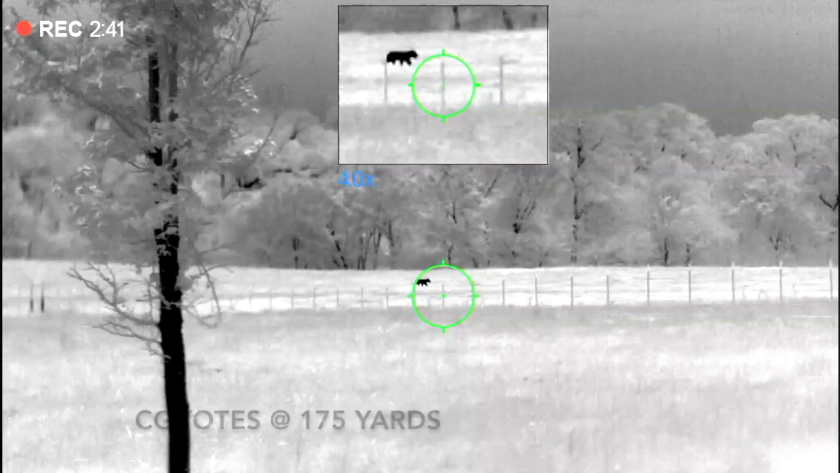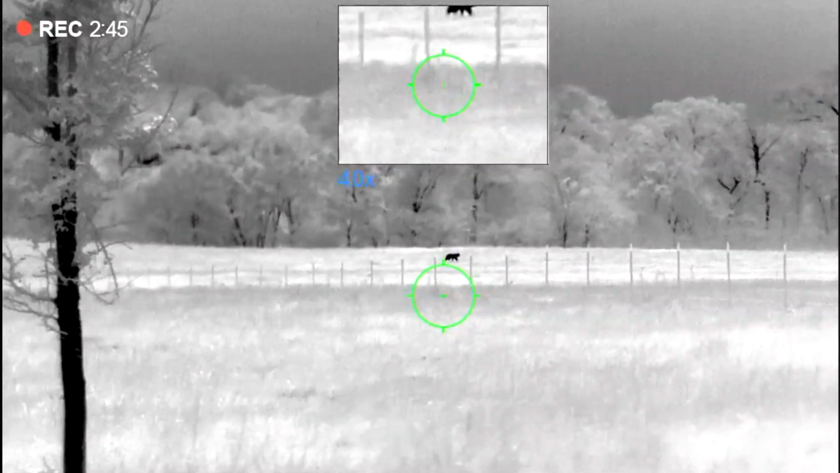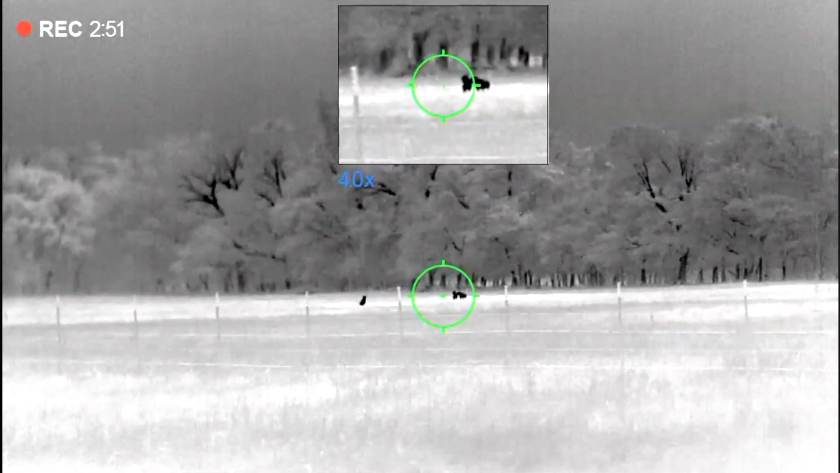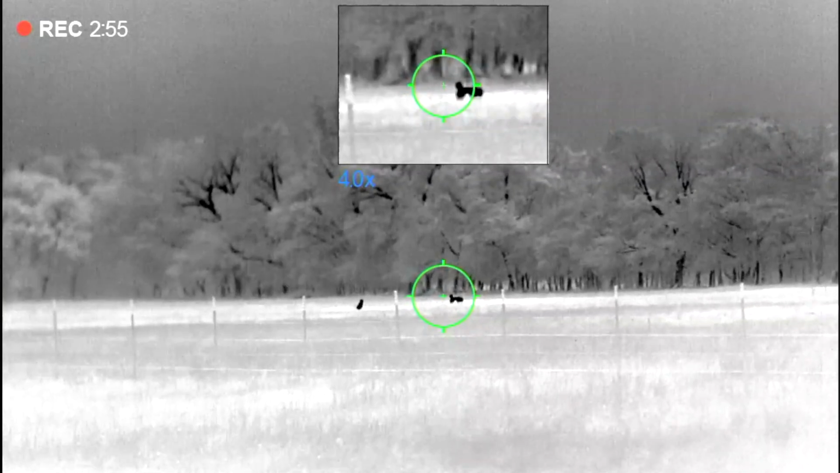But what I will say is, the Thermion 2 is not going to help you shoot more hogs or coyotes. It may look better when you're doing it, but you're not going to shoot more hogs or coyotes because you got this one versus the one that you've got. So the regular Thermion XP50s are very good. The Thermion 2 XP50s are a little bit better, but if you're happy with what you got, I say stick with what you got.